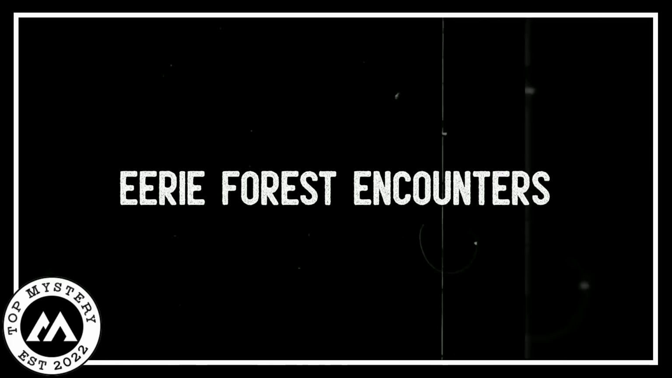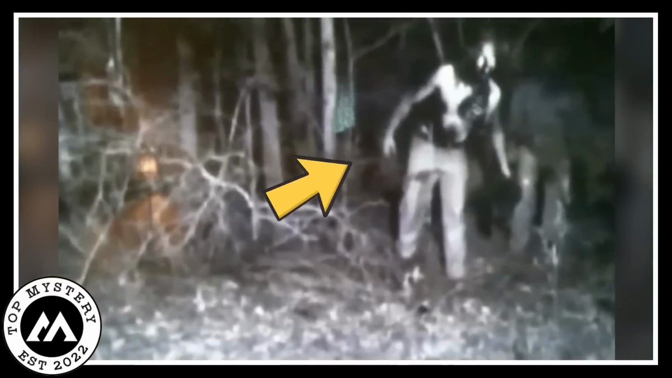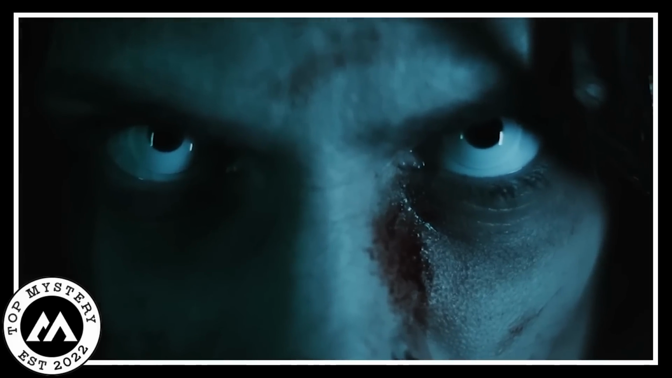Eerie forest encounters. In the profound darkness of the forest, the trail camera divulged a disquieting spectacle. A phantom-like figure materialized from the shadows. A young girl, her countenance contorted in a disturbing visage. Captured by the lens, her existence resonated with an unsettling aura. Subsequently, another macabre apparition manifested. A man, his appearance twisted in the likeness of a voracious zombie. The woods reverberated with spectral murmurs, a bone-chilling waltz between the realm of the living and the ethereal beyond.